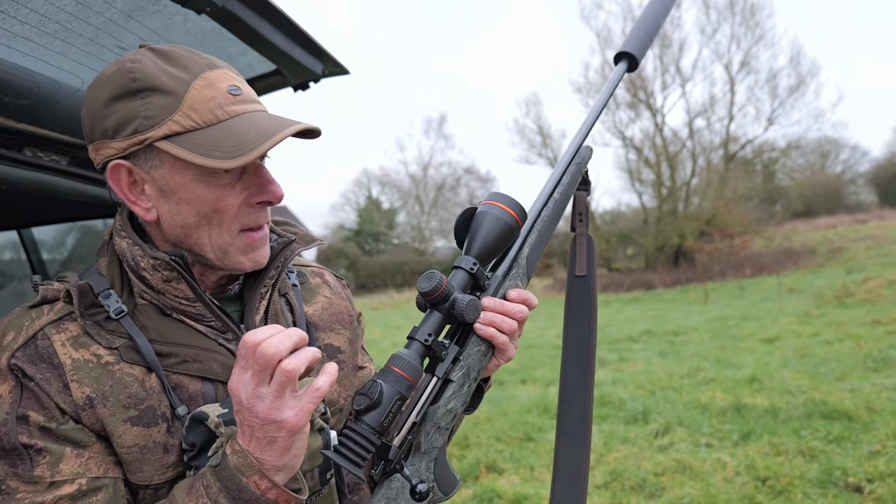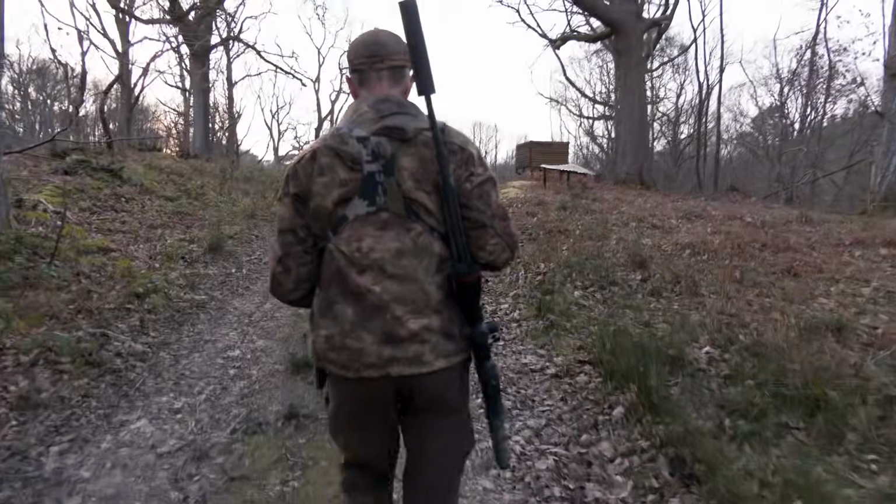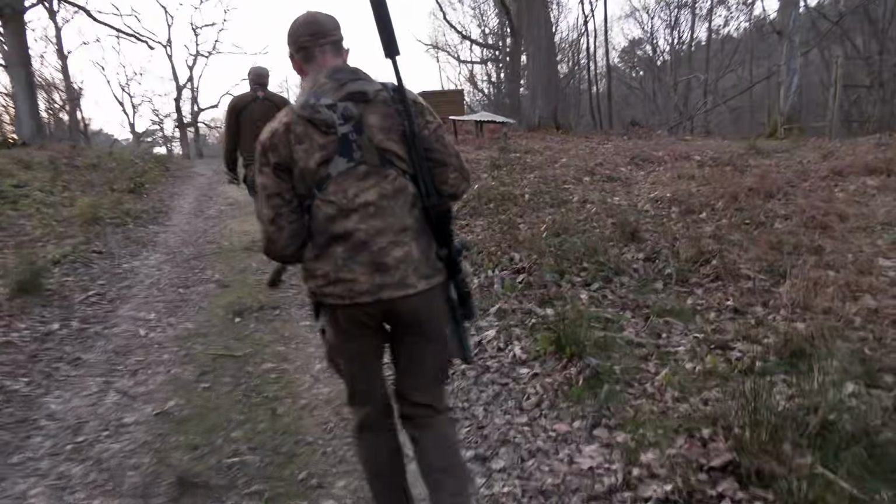because sometimes if you shoot a deer and you're on high mag, you're trying to find it after taking the shot. Well, actually, it automatically drops back to the base magnification. So I think that's actually quite a nice feature.